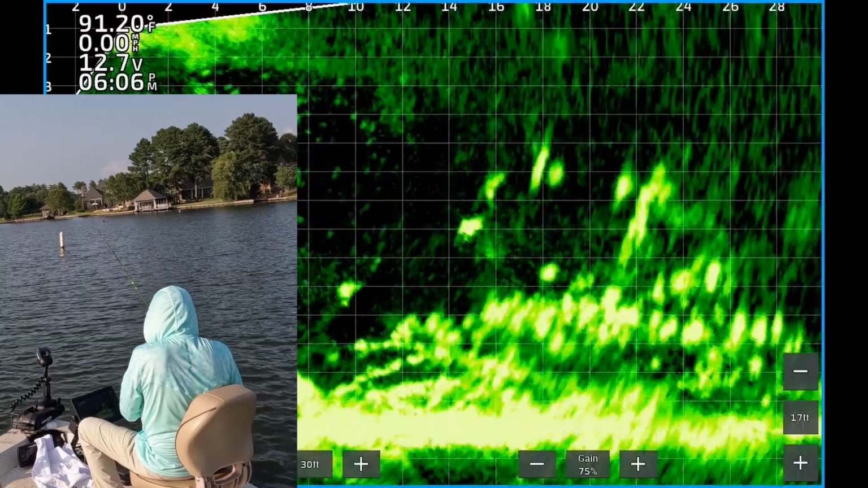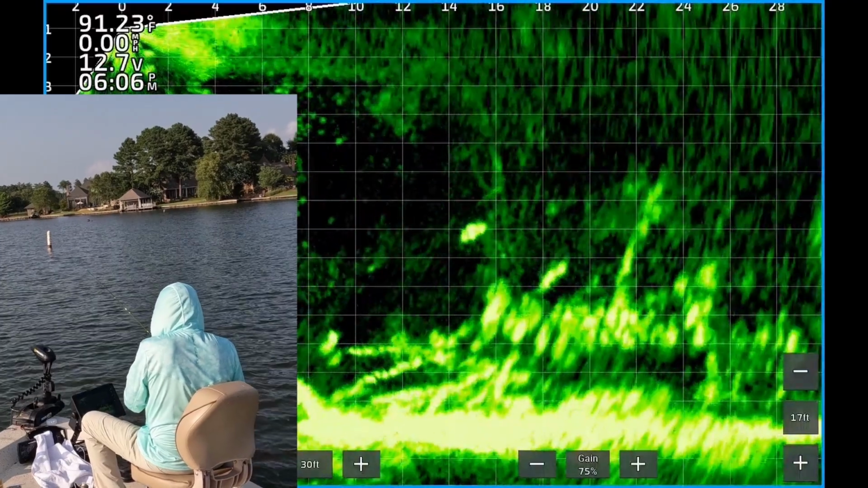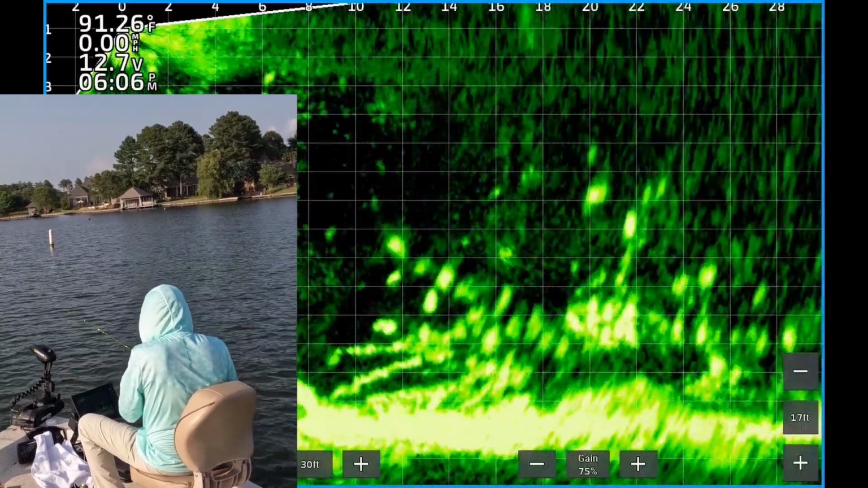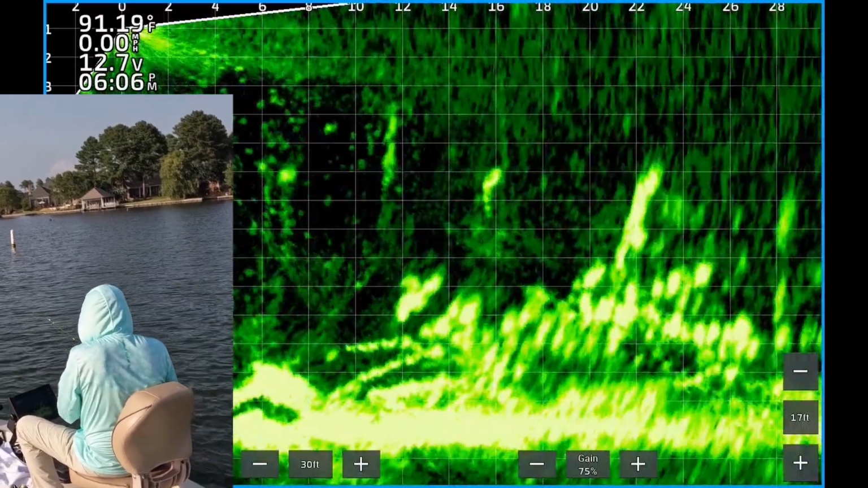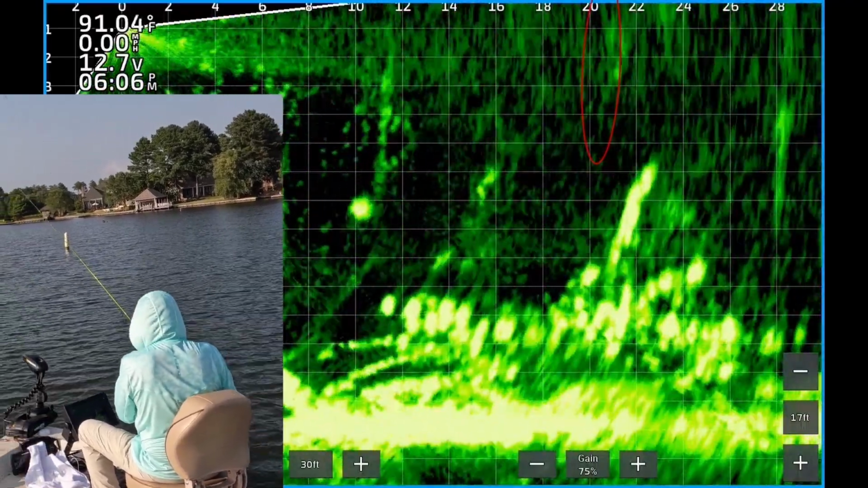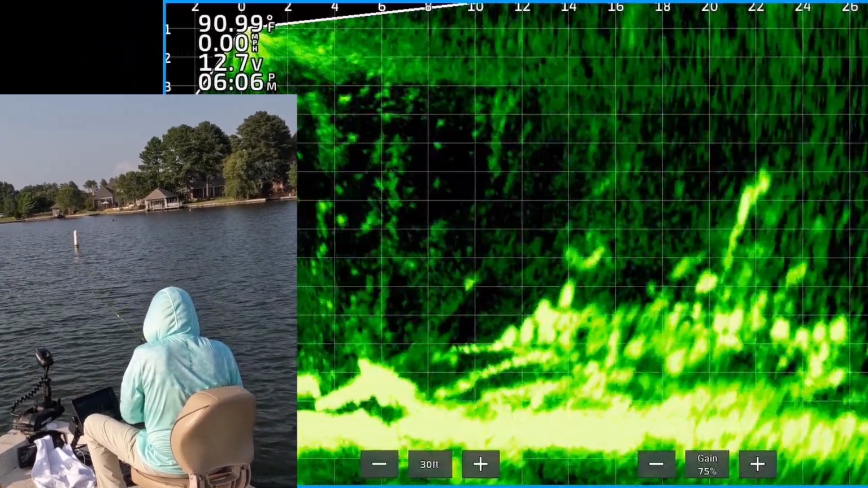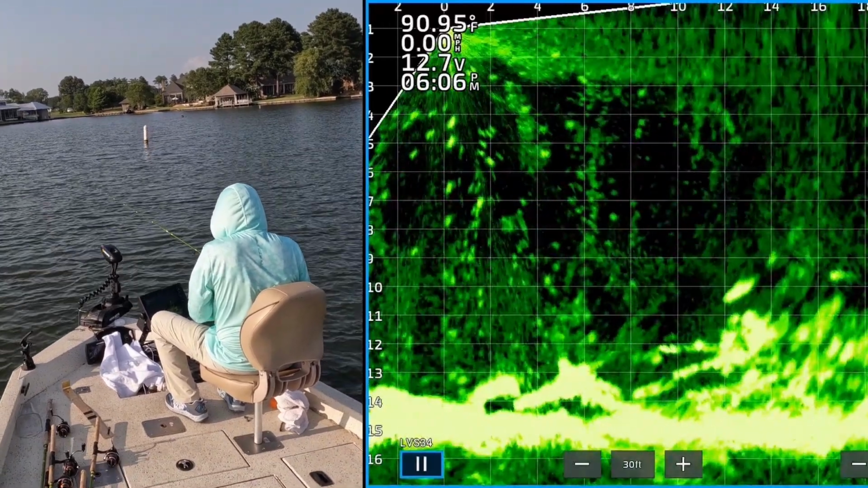There you see that same school about 13 feet wide, 10 to 12 feet deep. The jig just dropped on the left there of the picture. One of the crappie, or a couple, are actually following the jig. They just wouldn't commit, so I had to reel it in and cast it back to them. You see that one crappie followed it all the way up. So now I'm dropping it back down and I'm just kind of swimming it along the top of the school. That one tree kept getting me hung up, but there you see the jig right on top of the school, right behind a big crappie.